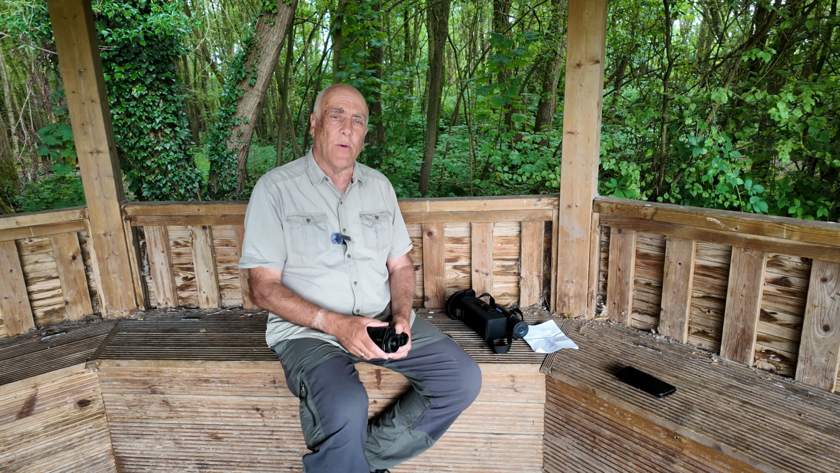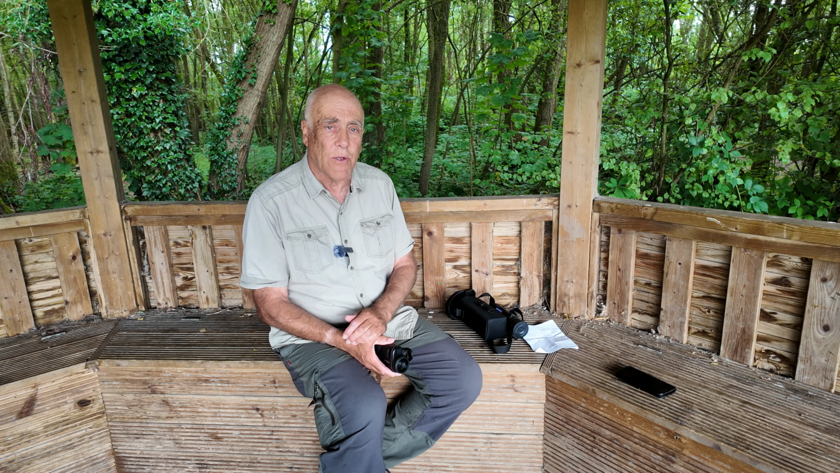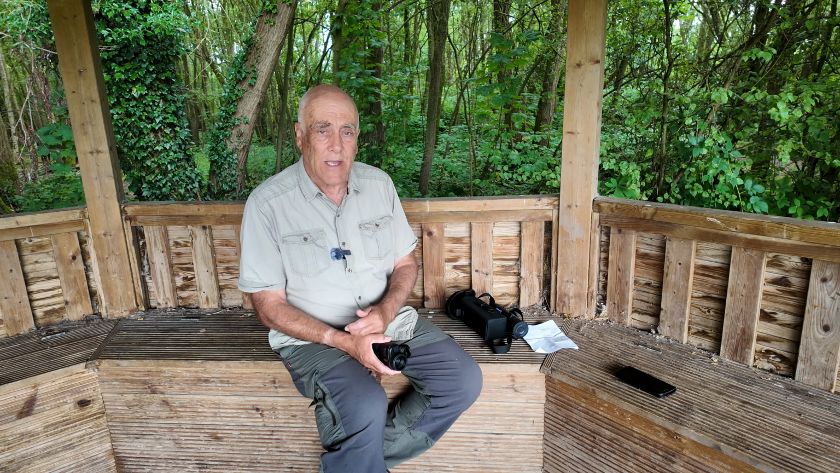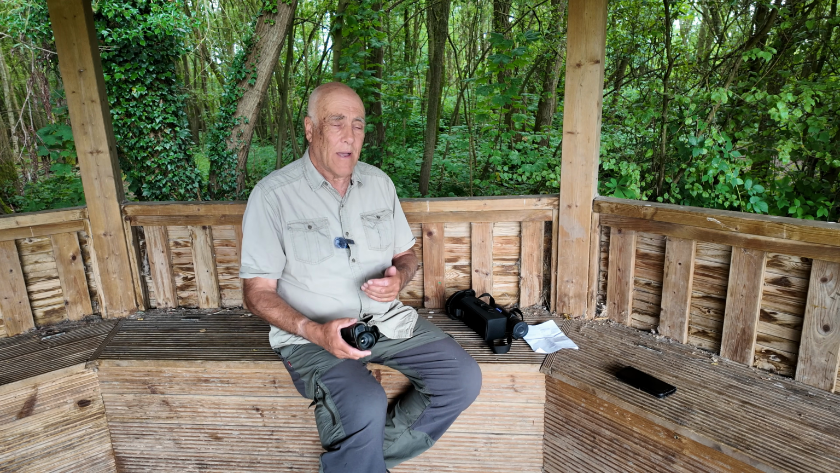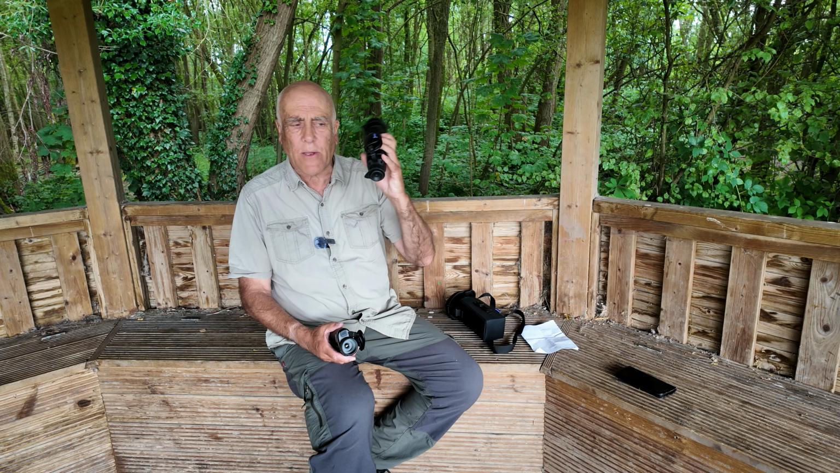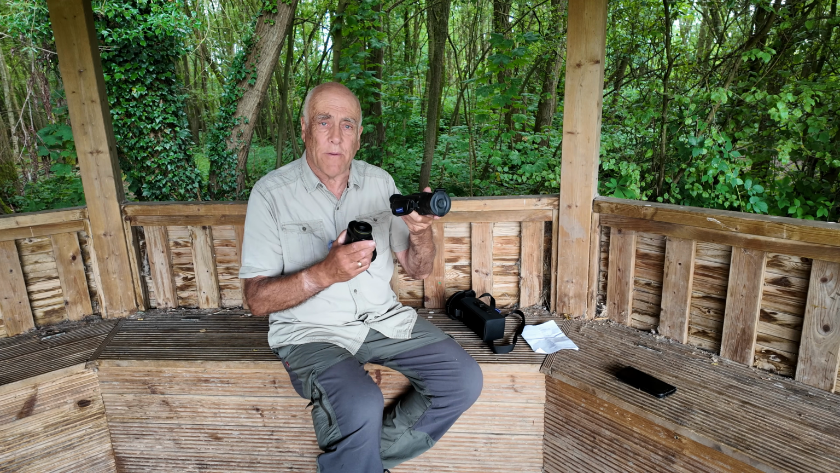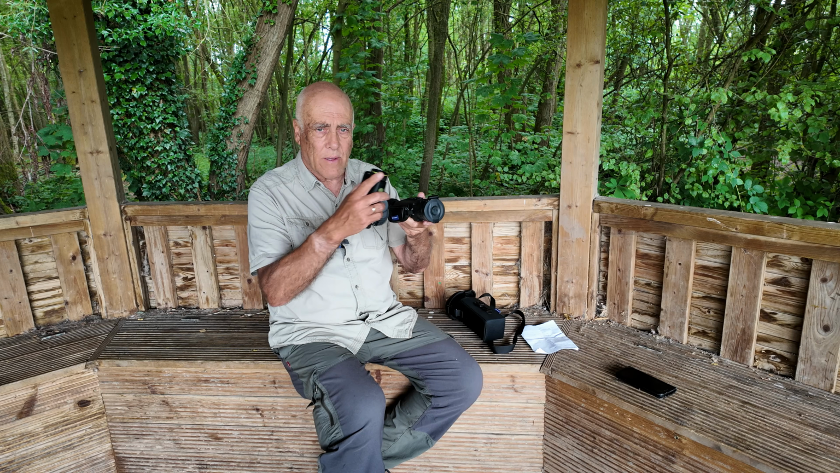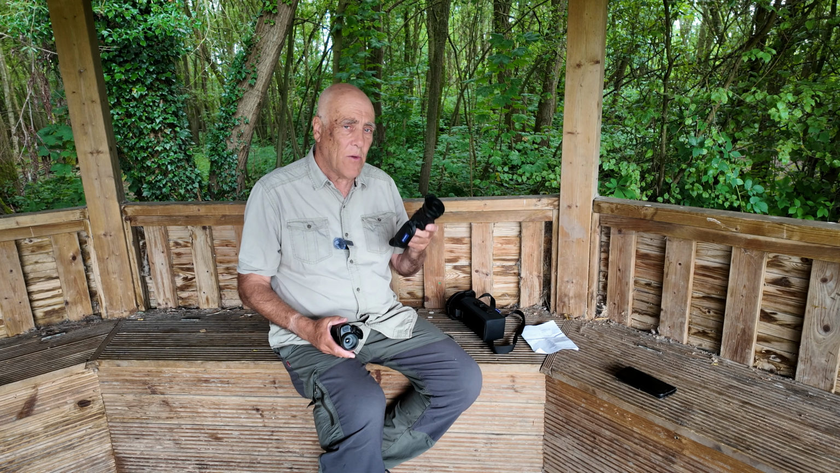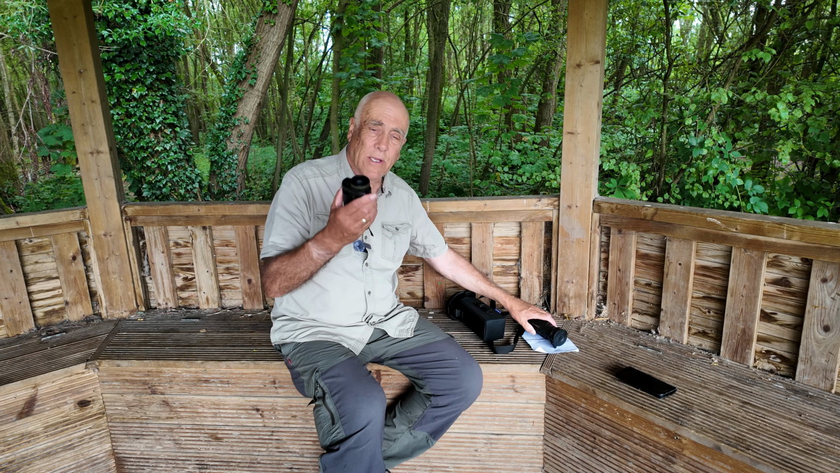I reckon most thermal imagers are designed for hunting. Those are the people that are making most use of them, and their subjects are perhaps further away than the subjects that I tend to be looking for. And I have noticed that when I'm using this, I have to keep sweeping backwards and forwards because it's like I've got a telephoto effect, and to cover the land around you, you've got to sweep it all over the place. Having a wide-angled lens, I kept thinking, would be an advantage. So now I've got it.